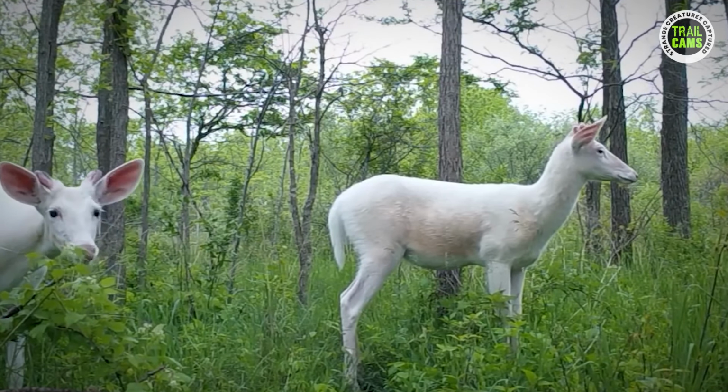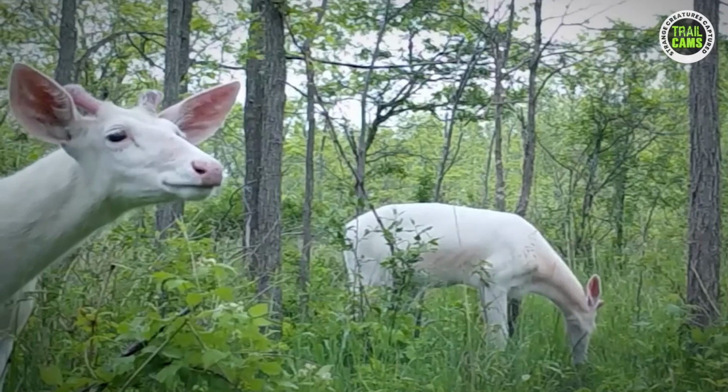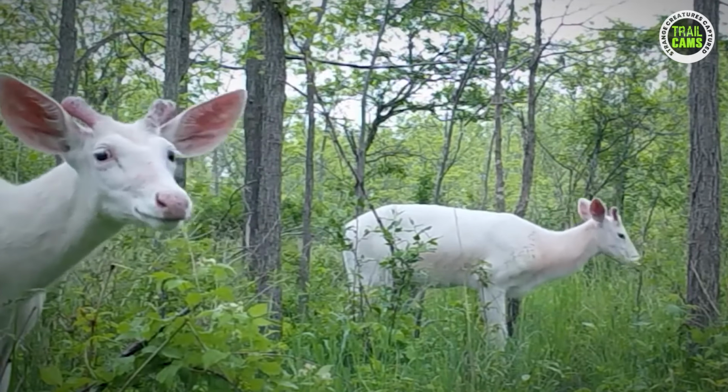Their white color has made them quite visible to predators like coyotes. Just a few of them have been discovered. Do you think they'll live forever?